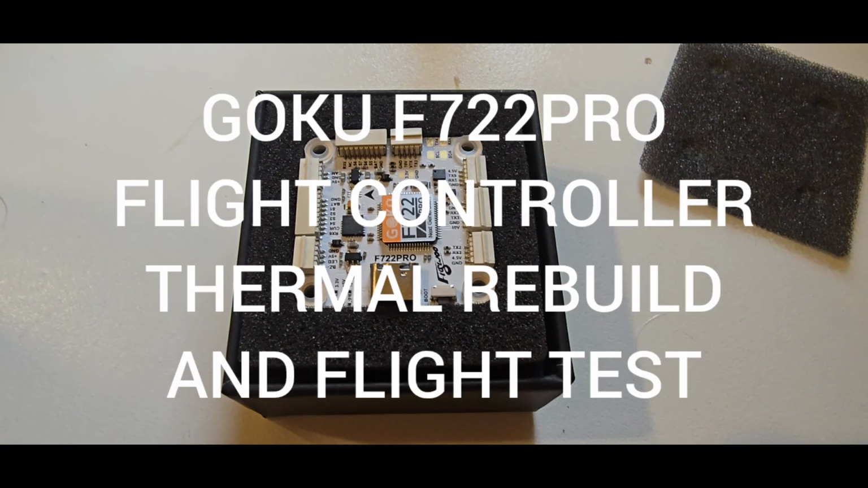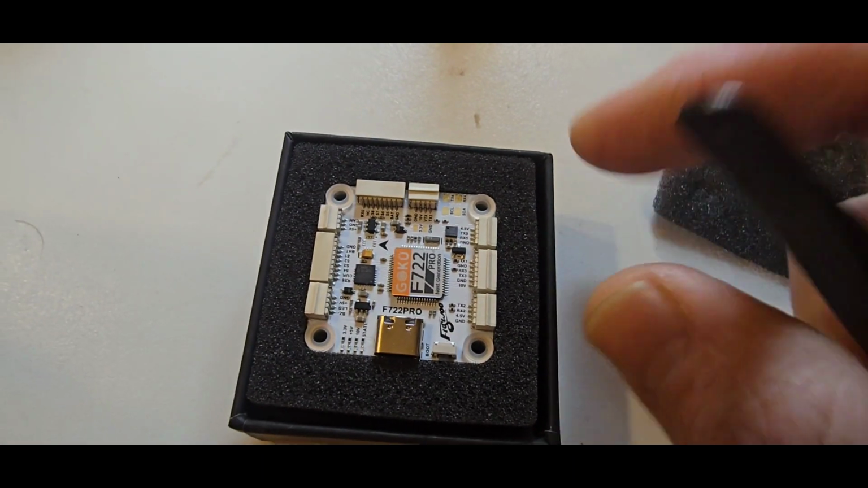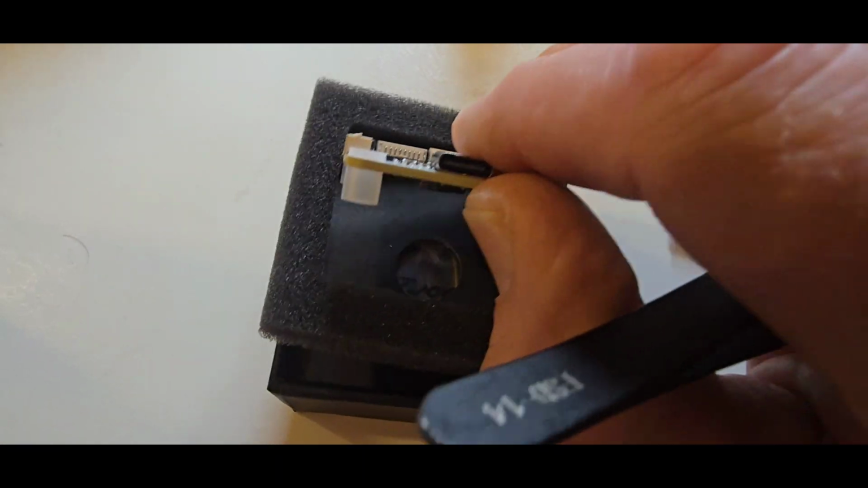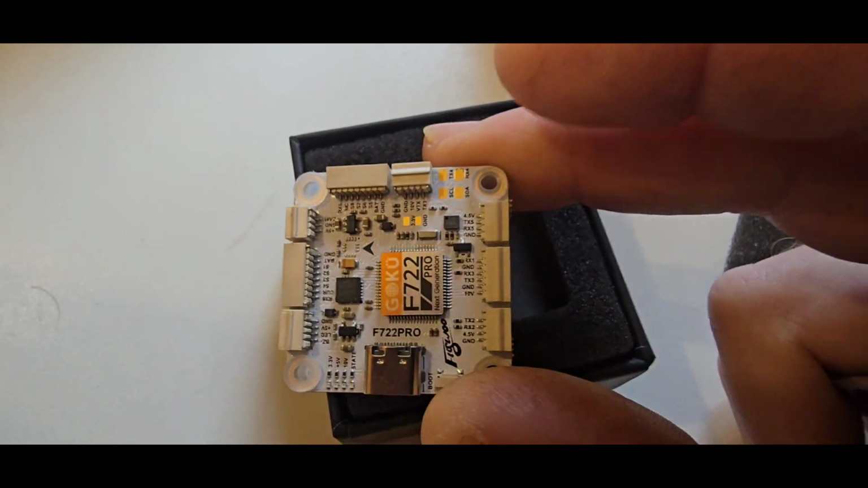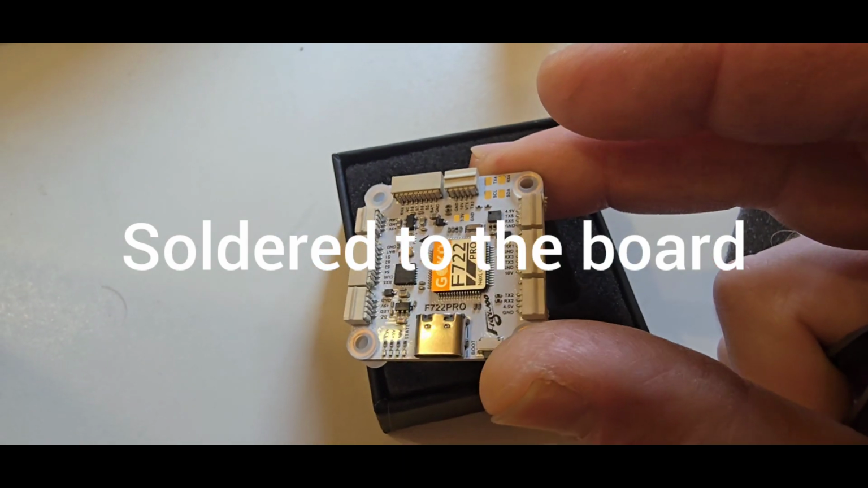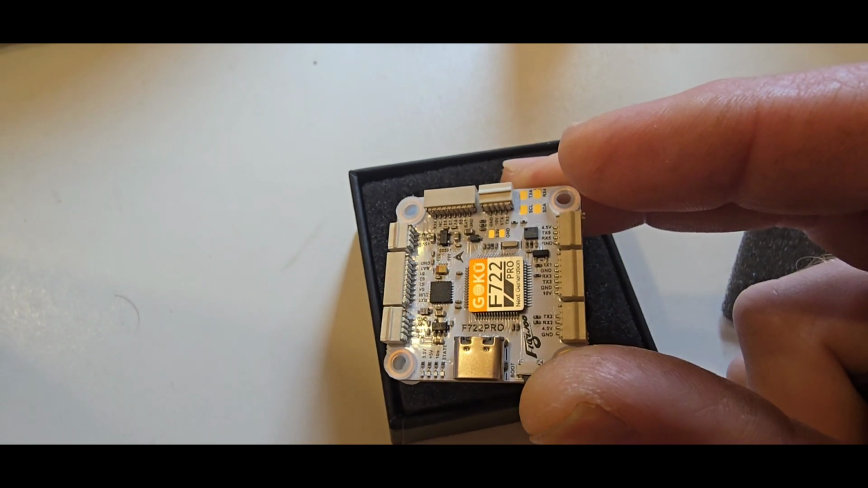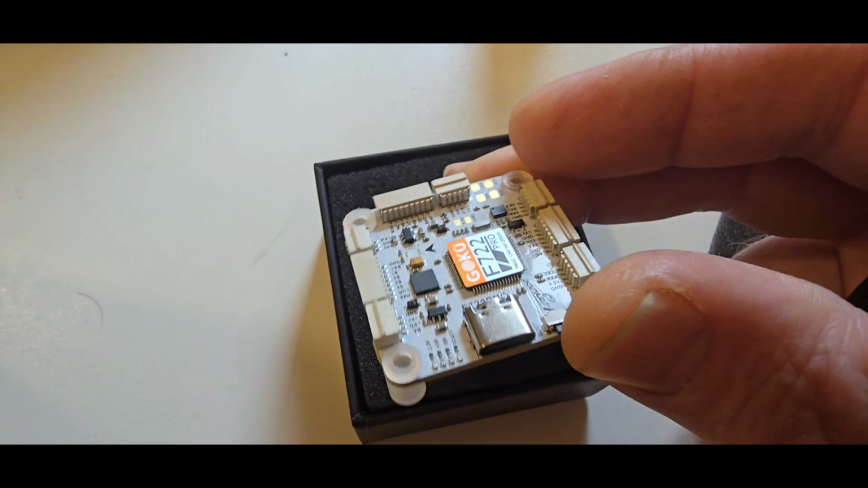Hey guys, this is a Goku F722 Pro flight controller 30x30 build and a thermal rebuild. The flight controller comes in a nice box with a lot of nicely laid out plugs. I'm running two VTXs off of this switch on 10 volt and they work well. I only have two wires wired up to the flight controller, that's SDA and SCL for the compass, and it is a great little board.